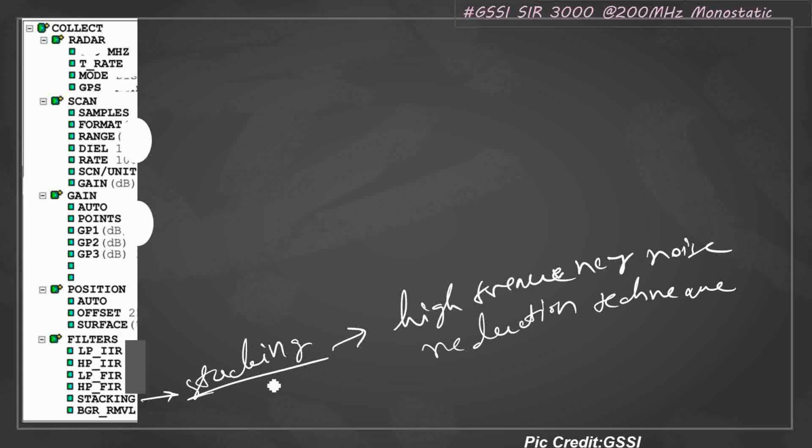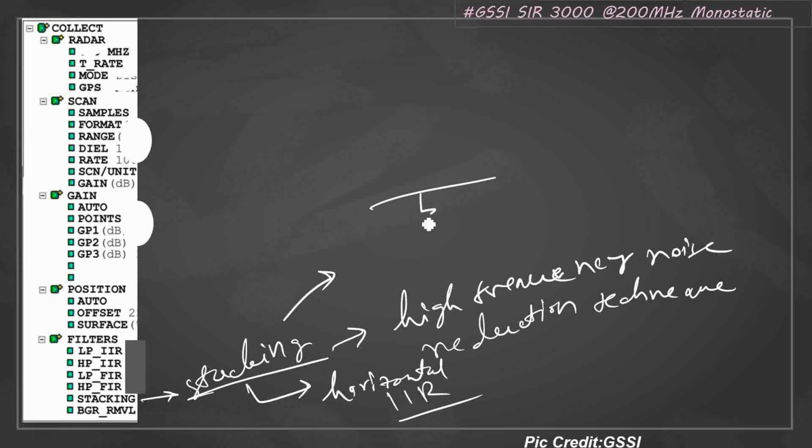It means how many times, at a single point or at any instant, you are sending pulses to the ground and how many times you are recording those pulses. That is what gives you the idea of stacking. You are stacking all the signals.